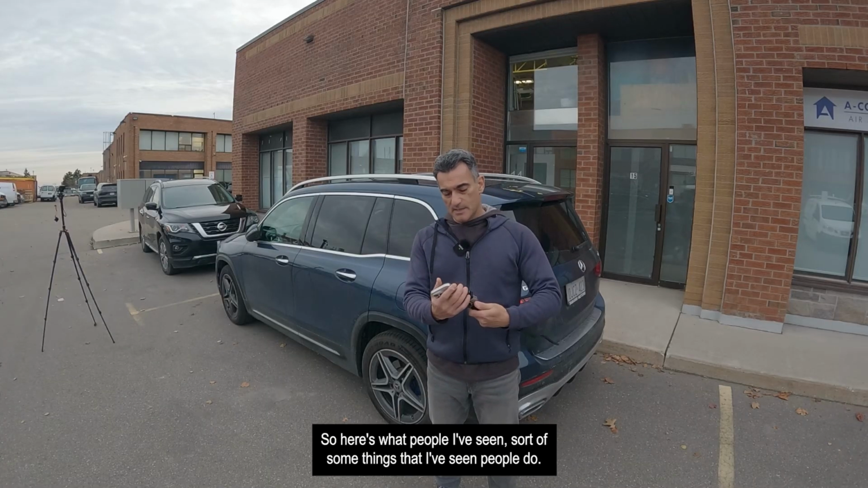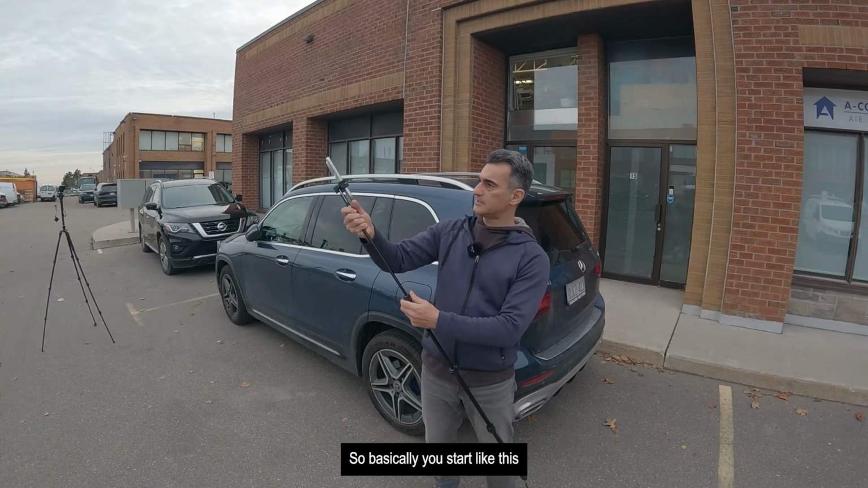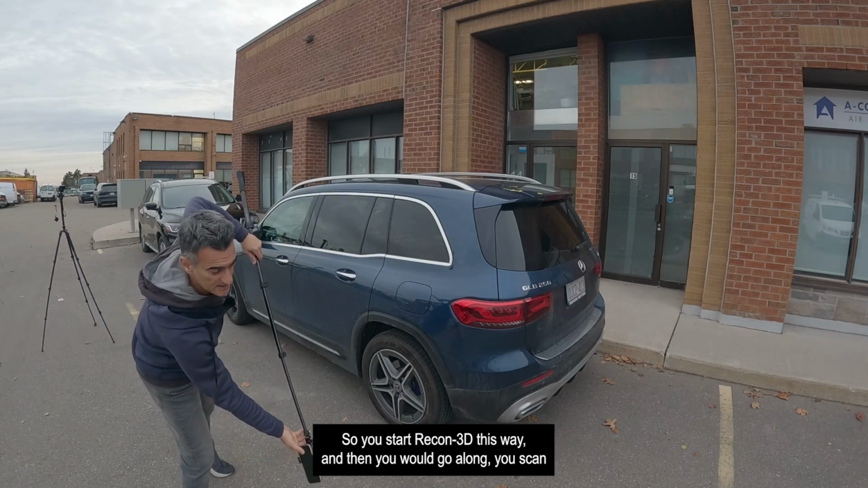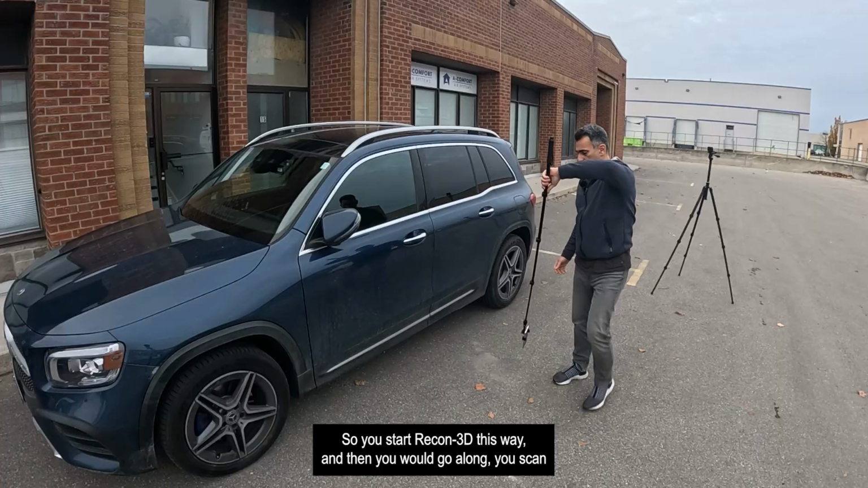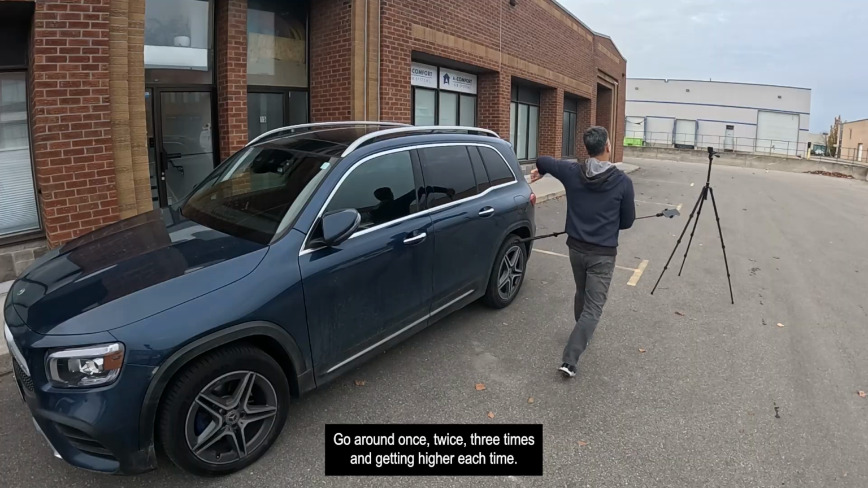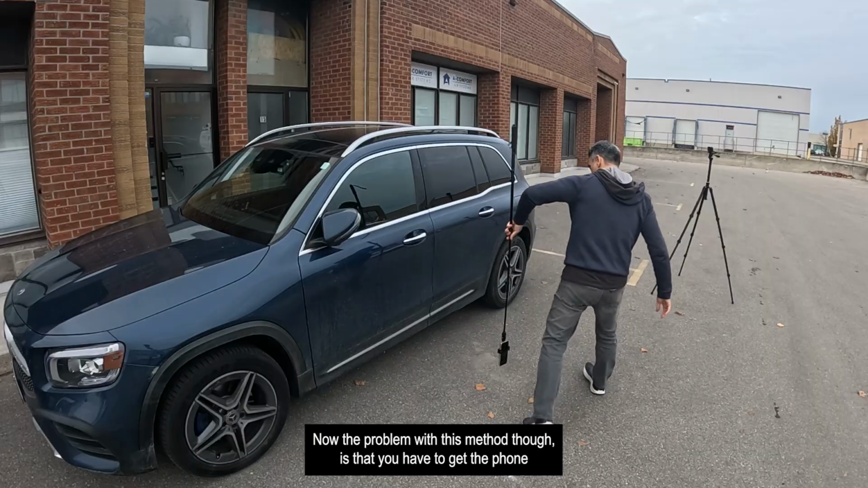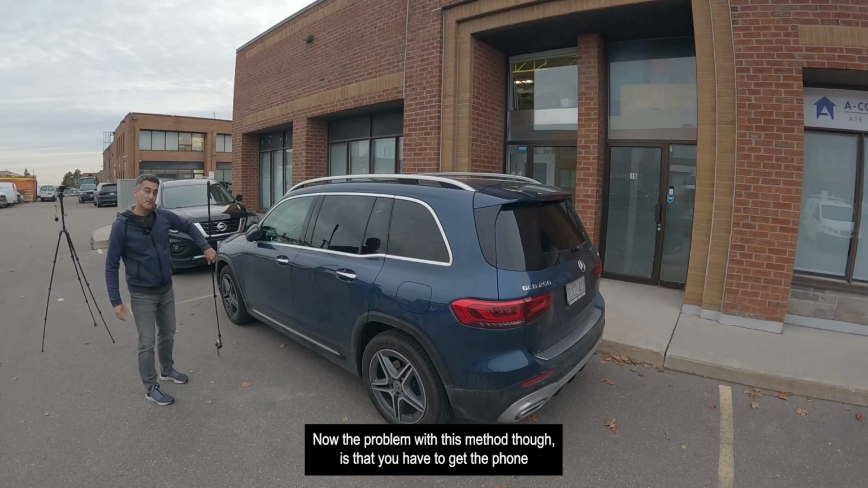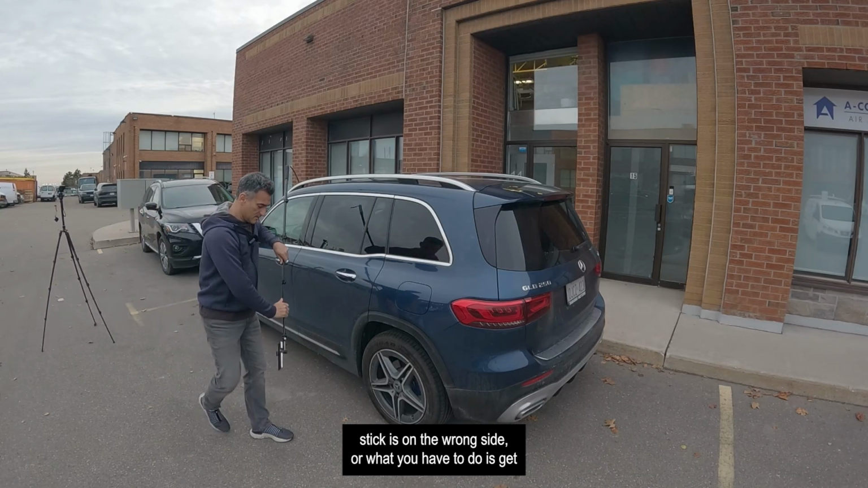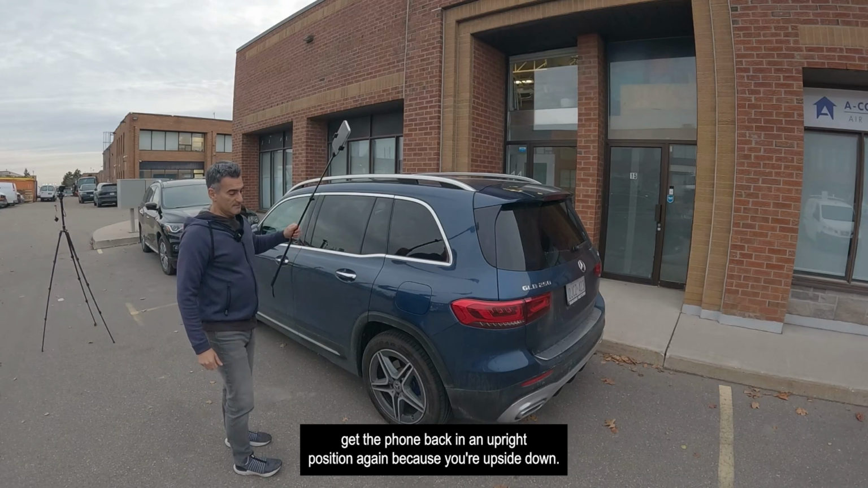So here's some things that I've seen people do. Basically, you start like this, in an inverted position. You'd start Recon 3D this way, and then you would go along and scan, following the same approach that you normally do, which is the loop method. Go around once, twice, three times, getting higher each time. Now the problem with this method is that you have to get the phone either up this way, which of course means the selfie stick is on the wrong side, or get the phone back in an upright position again because you're upside down.